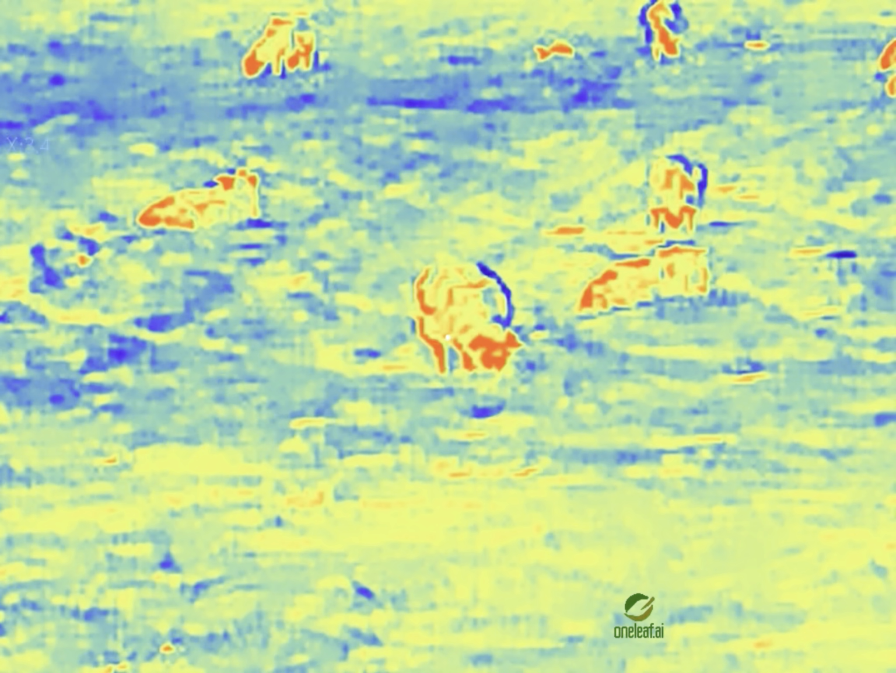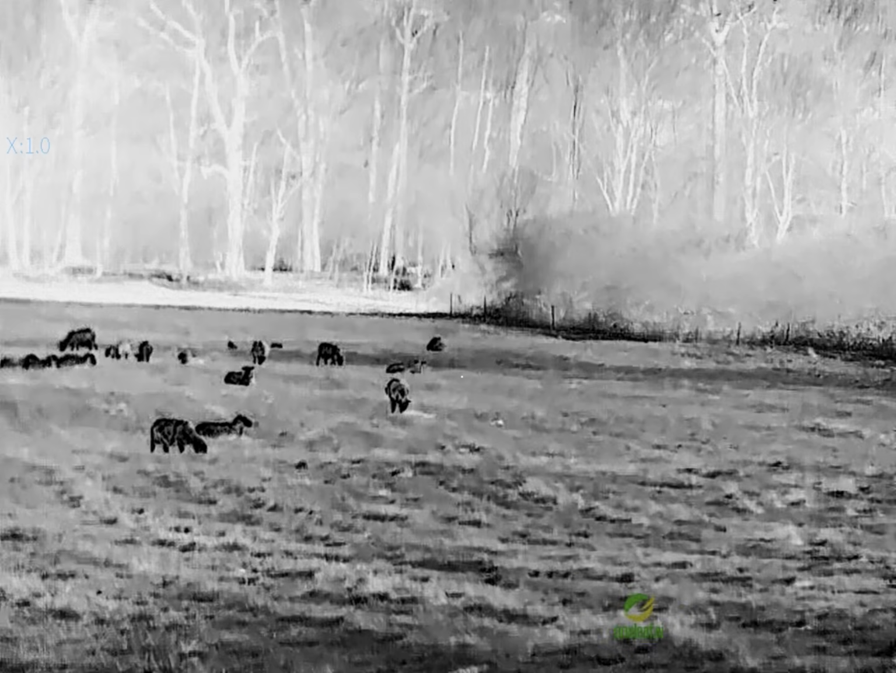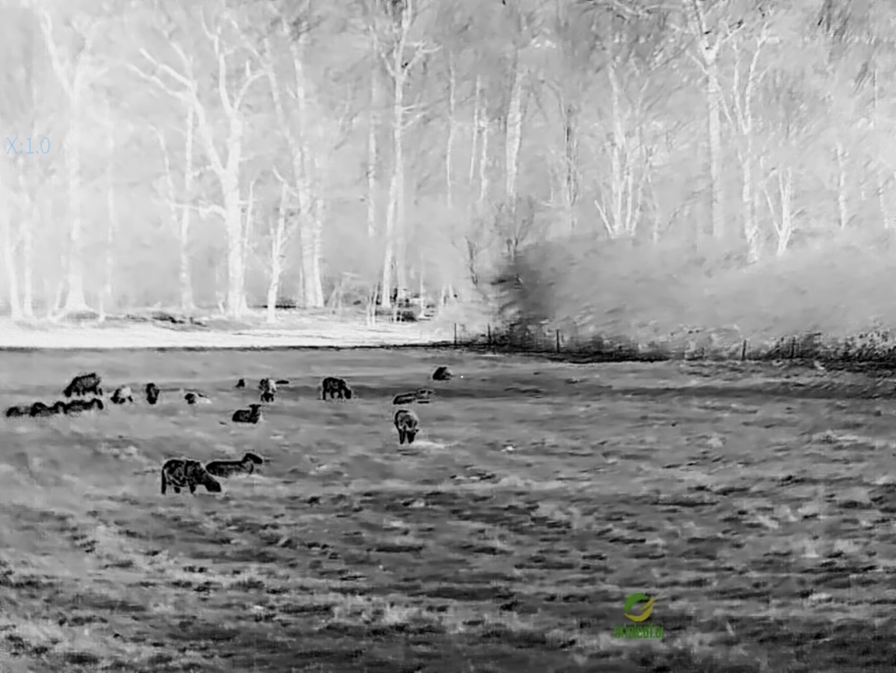In fact, while we're semi-zoomed, I'll scroll through. And I'll bring it all the way back out. And that furthest one that is three quarters of the way down the field, about 300 yards, is still there.